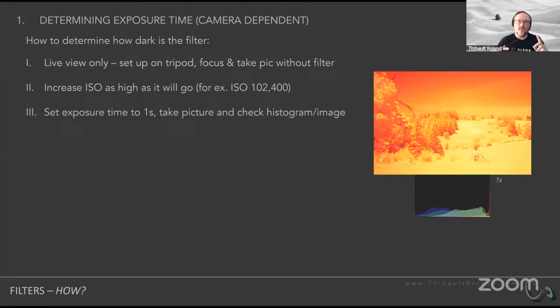So very first thing you do, you crank up your ISO as high as it gets. Some cameras you can go to about 100,000 ISO. It's going to look horrible. But to help you set up, this is going to be much more convenient for you.